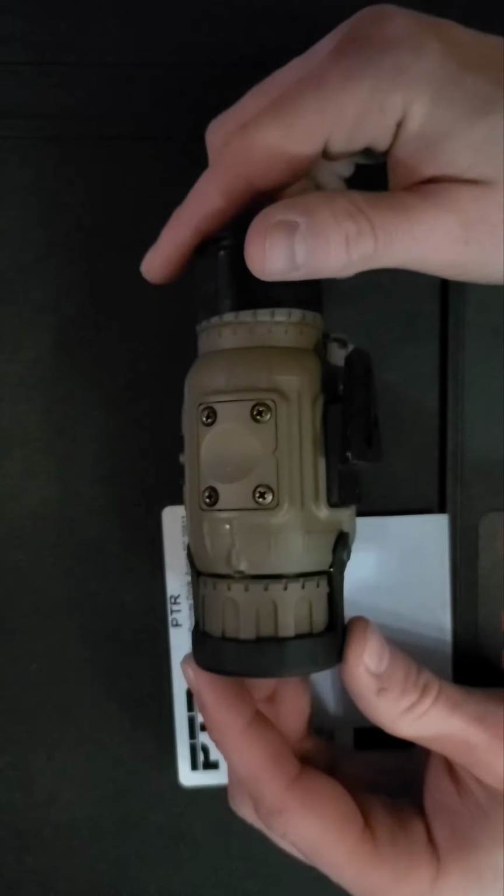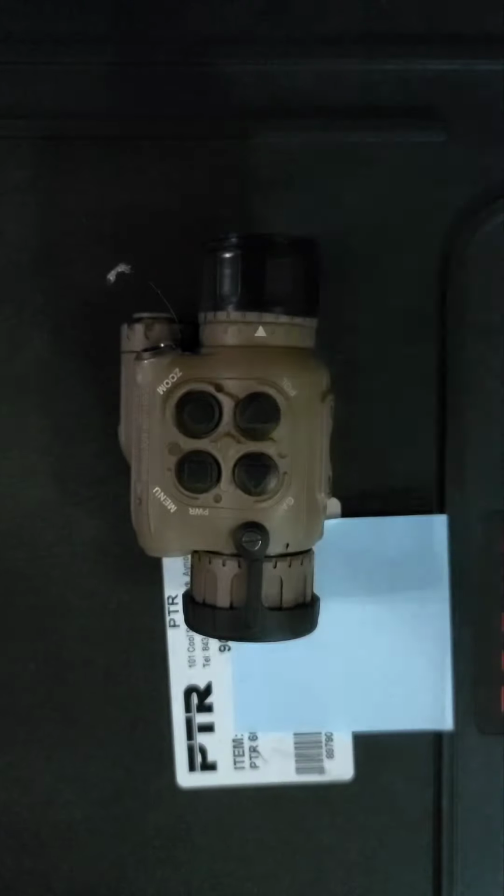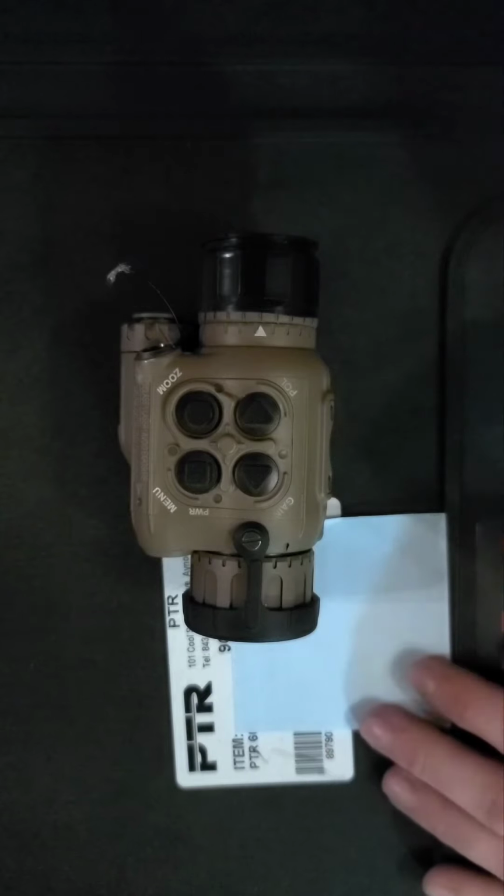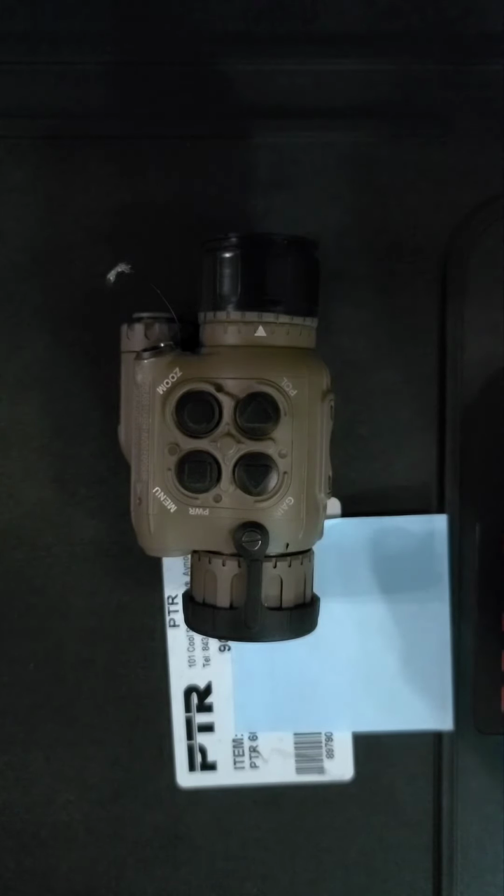And then you have probably the most important spec here. You have a 640 by 480 Pixels on Target in-house made core, which Pixels on Target guys are some of the original guys from the Bay Oasis program here, which Trijicon had acquired in the past couple years.